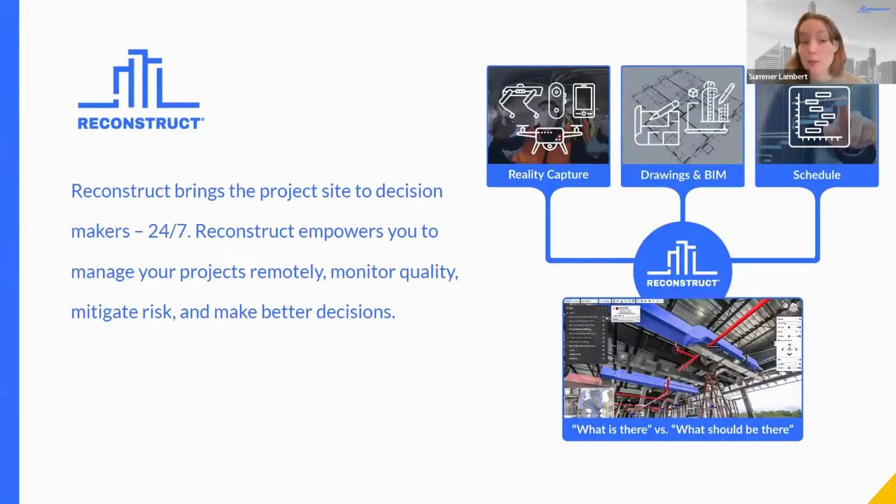A little bit about Reconstruct and where Katie works. Reconstruct is a SaaS platform that brings together all forms of reality capture, and it produces a 2D and 3D reality map that your on-site and your off-site teams can both walk through together 24/7 whenever you want. You can also bring in drawings in BIM into your project schedules and view them all overlaid with reality so that you can fully understand what's there versus what should be there.